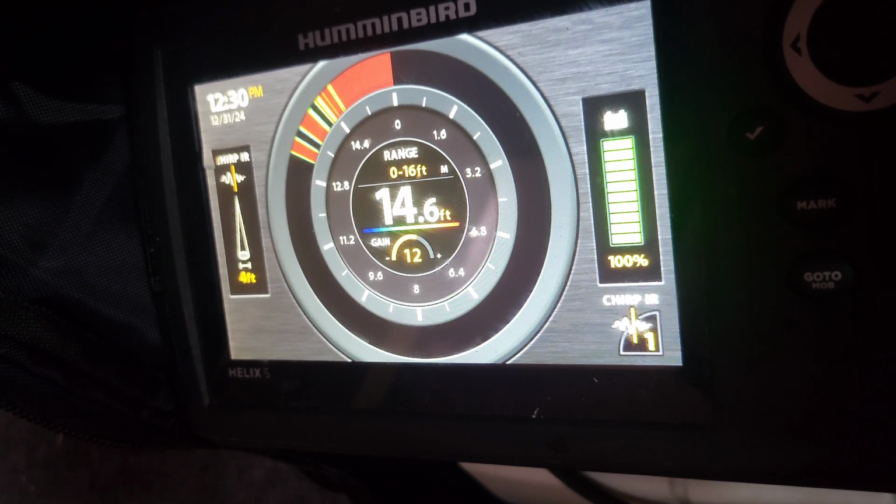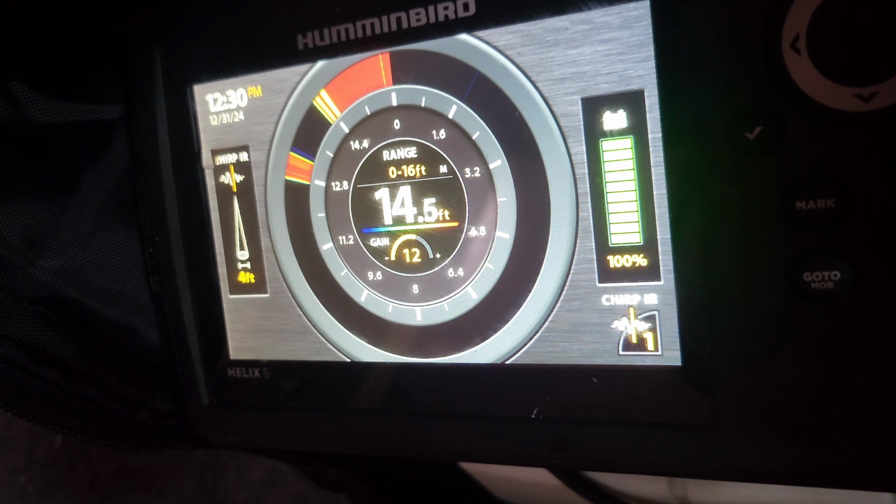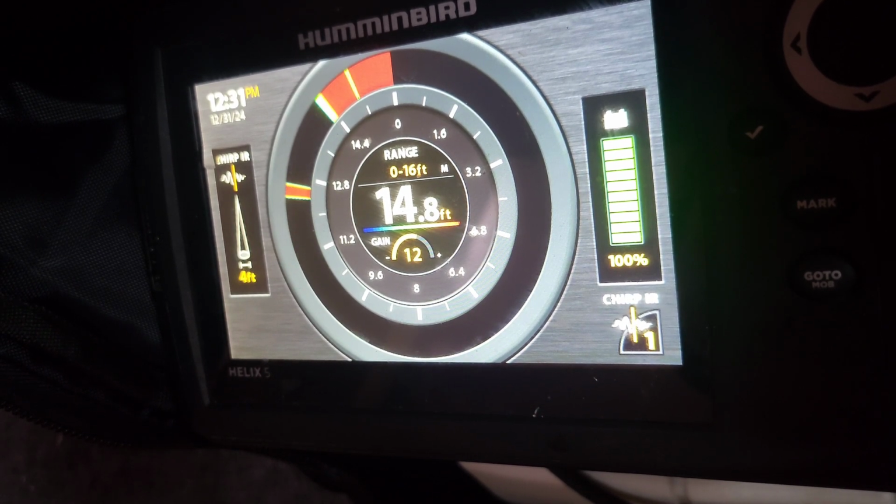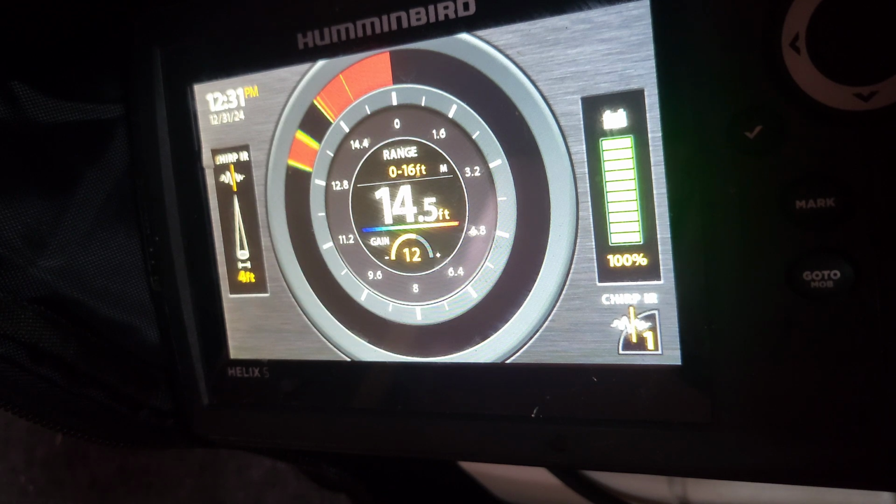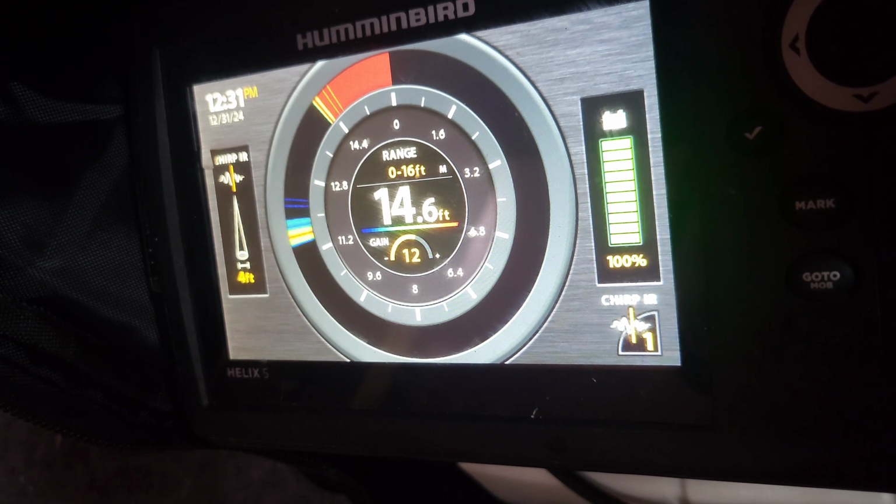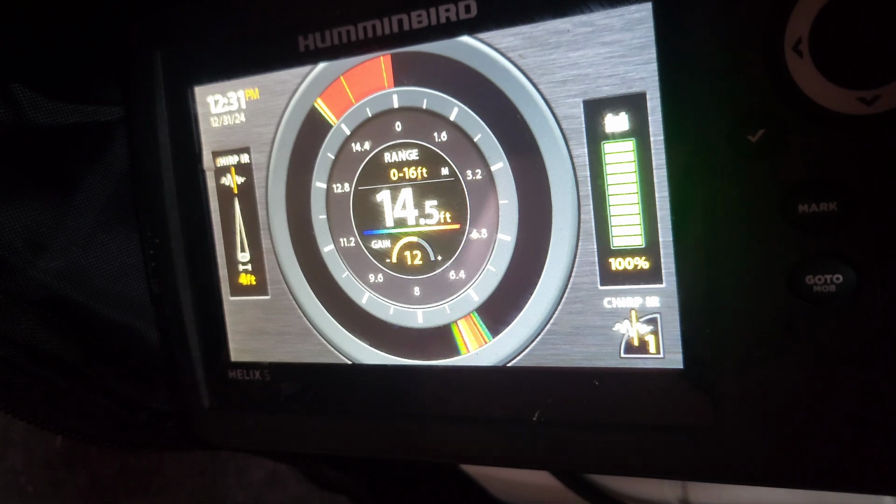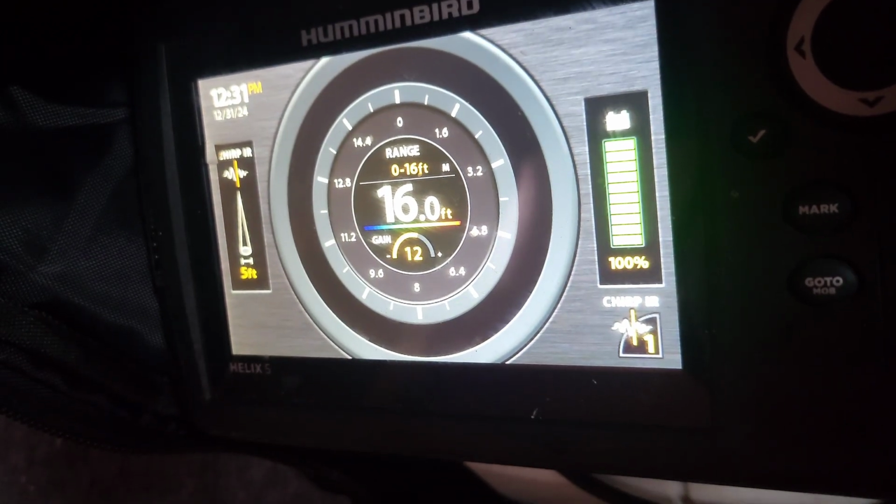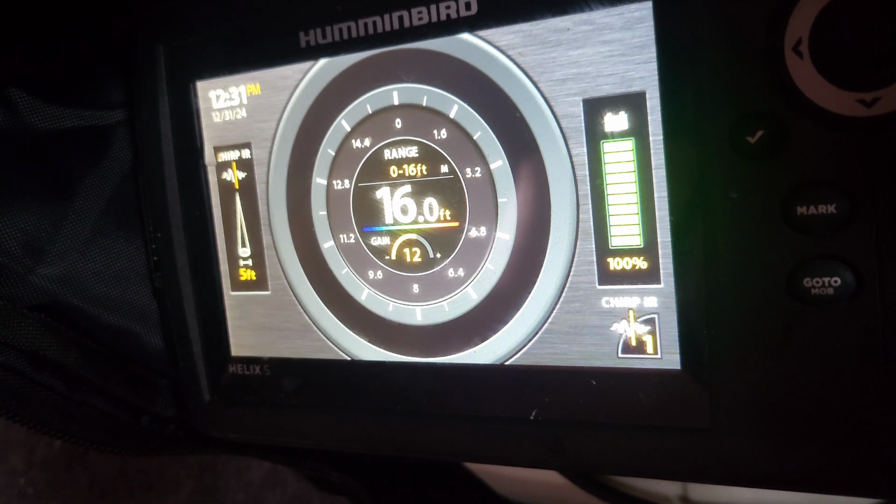There it comes. Got it. Oh. That might have been a perch the way he did it. Here comes something. He hit it. What do we got here? I think it's a nice crappie. I'm gonna take that transducer out of the hole. Oh yeah, nice crappie.